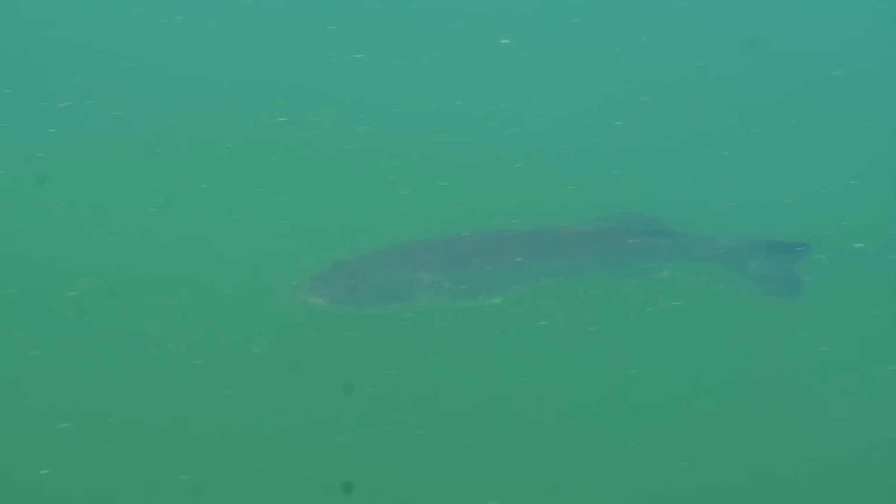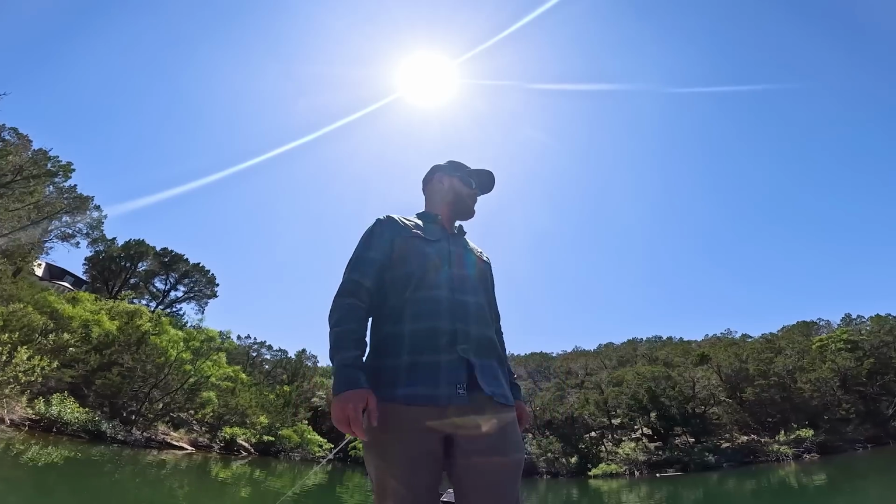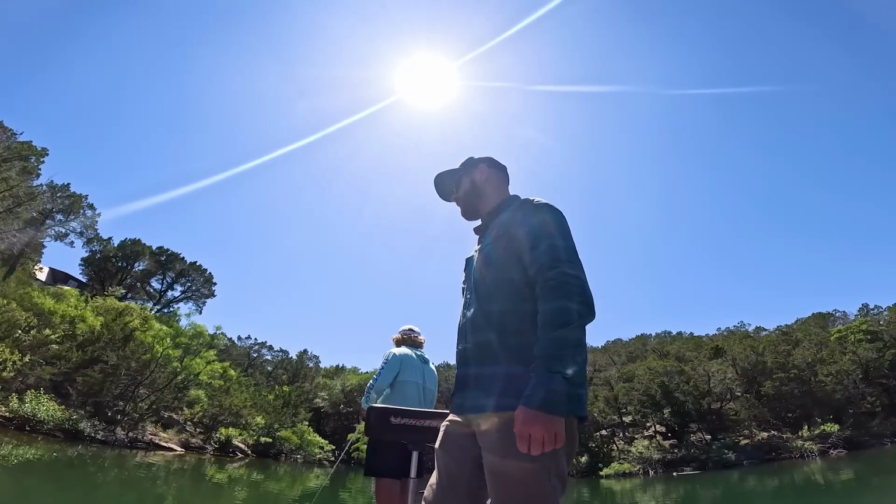We've been looking at fish all day. We've got a good amount. Not as many as Carson would have hoped. He had high hopes, he has high expectations for himself, but we're catching fish, just steady, just sticking with it.